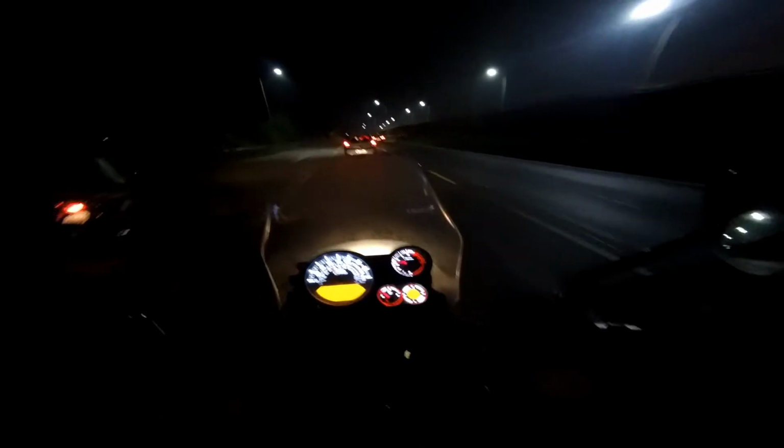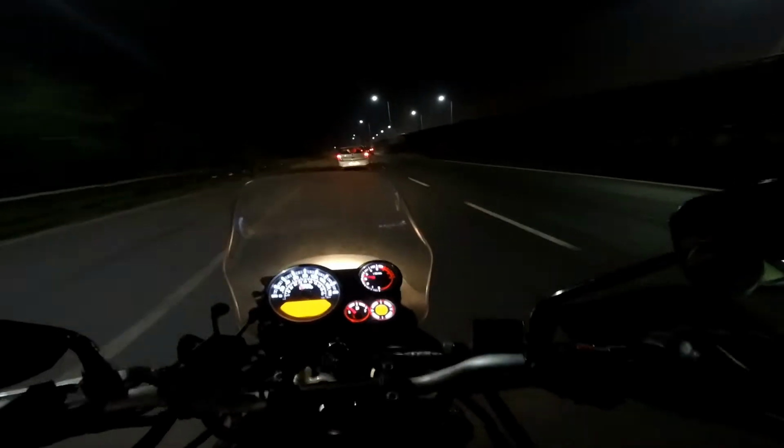Riding on the highway at night is not very tough. You can use the high beam all the time, and it gives good visibility.